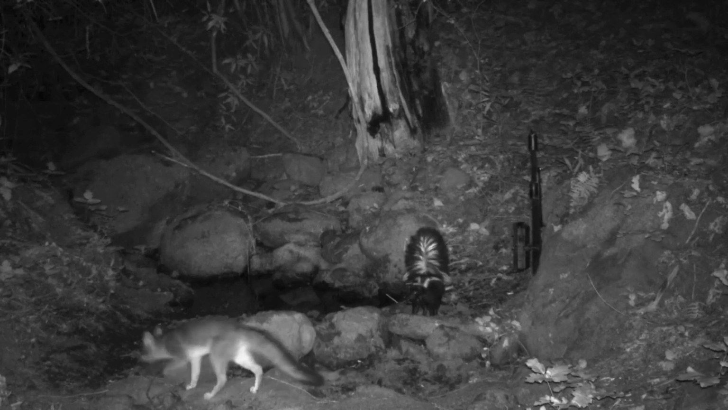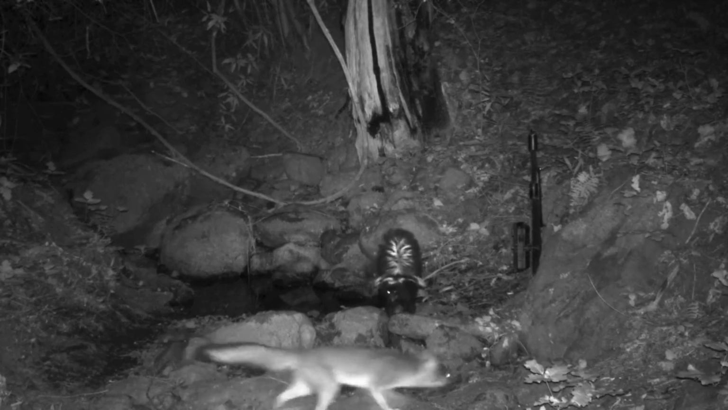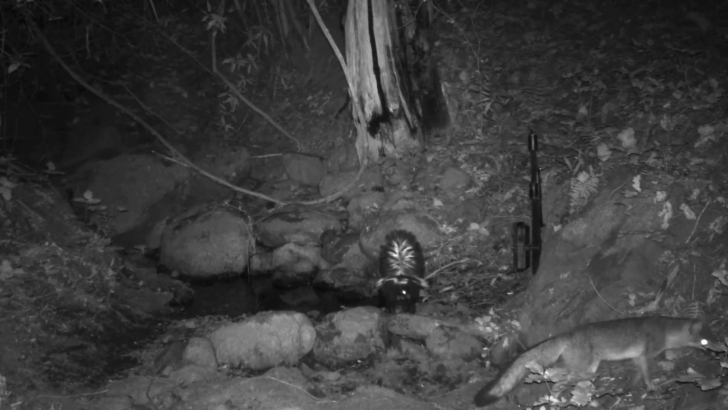On another occasion, the skunk stands his ground and foot stamps with banner held high. Gray Fox feigns disinterest as if to say, "Hey man, give me a break. I'm just passing through."